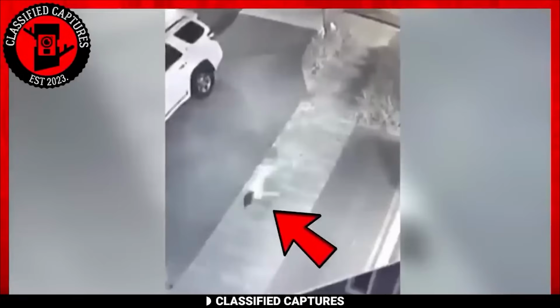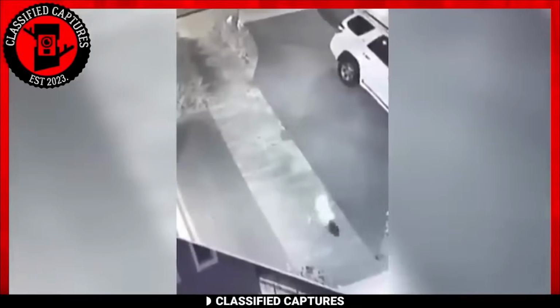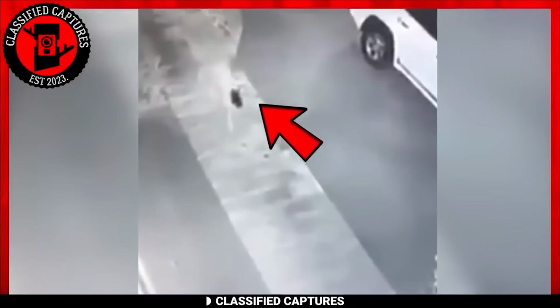Now, in this series of security camera footage captured in the same vicinity, things take a perplexing turn. What you'll observe is a truly bizarre creature, or at least something that initially appears to be human. It sports a head of short, dark hair and seems, oddly enough, to be unclothed. The mind begins to race with questions. Is it a homeless individual, or perhaps someone who has lost touch with reality?